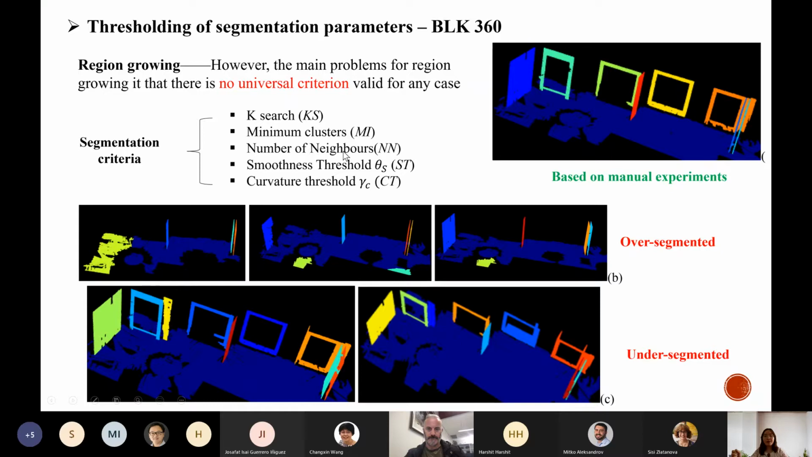Next is the number of neighbors. The region growing is based on one seed point. After the determination of the seed point, it will search for the neighbor points of this seed point to compare whether they belong to the same cluster. Then the smoothness threshold is used to compare whether two points belong to the same cluster. The comparison process is based on the angles between the normal vectors.